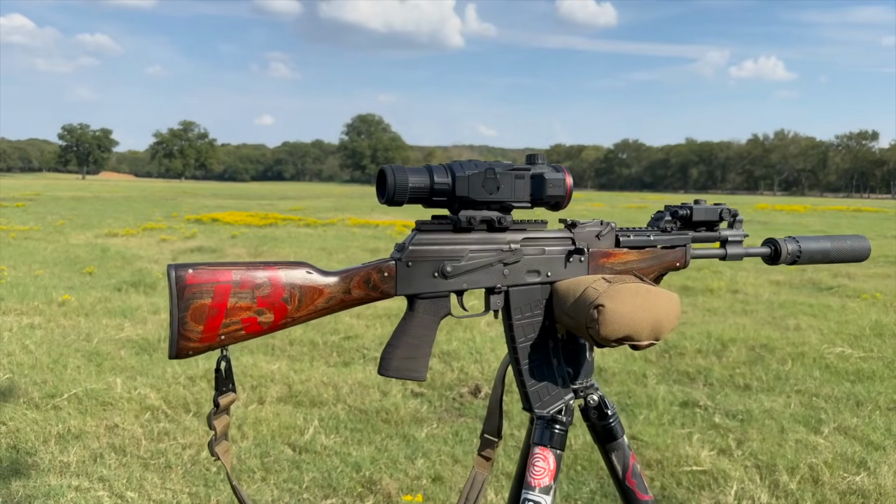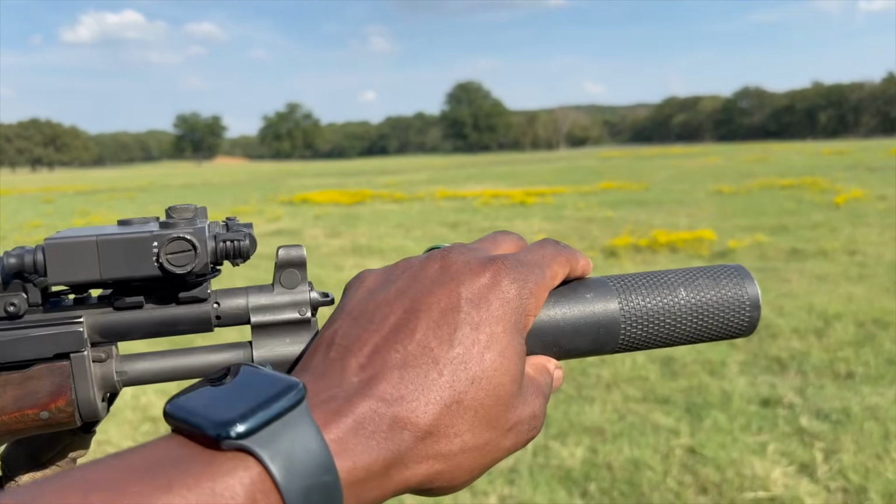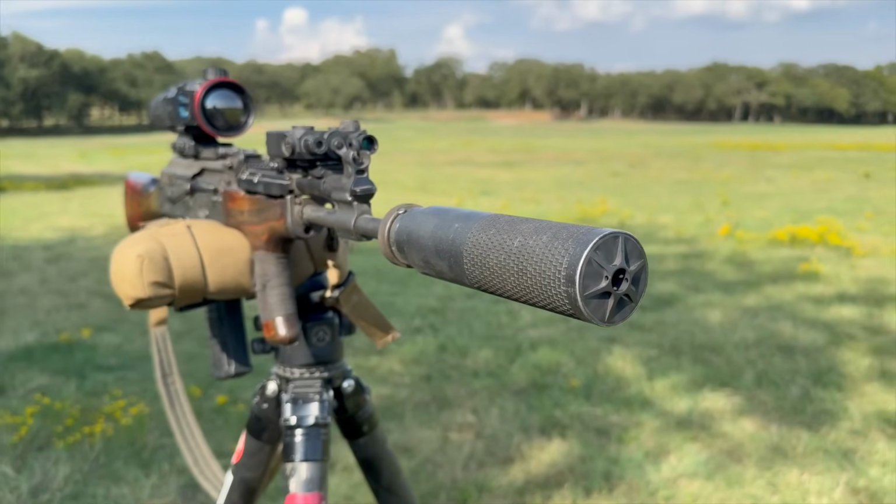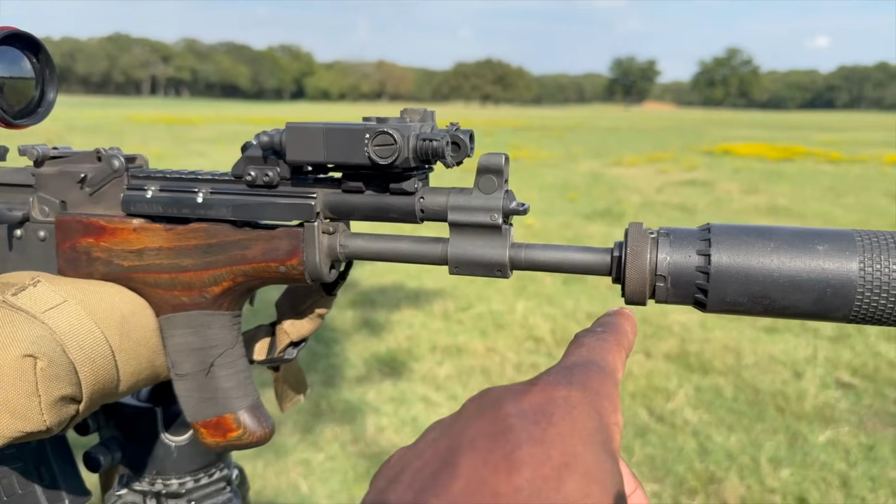The Meridian Pestilence in 5.56. We have the Otter Creek Labs Infinity on here with the wrong end cap. It has a 30 cal end cap on here, but I can assure you it sounds a lot better with the 5.56 end cap. 14.5 pin and welded with an ASR mount.